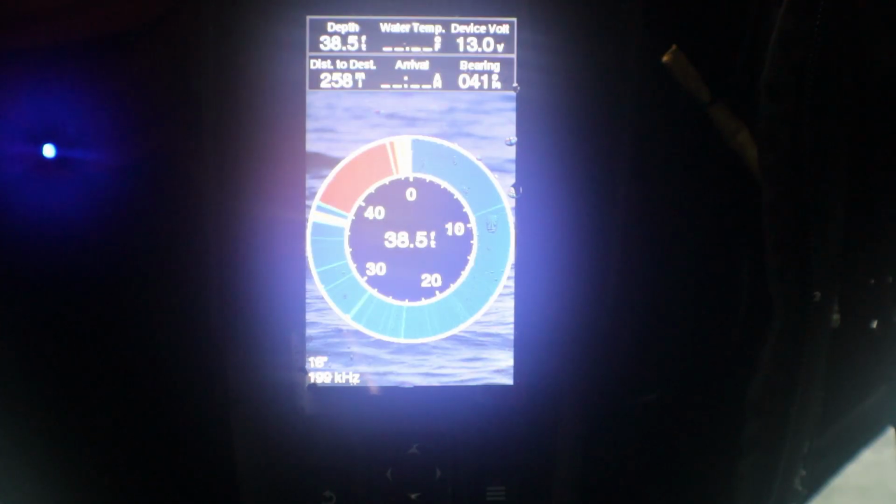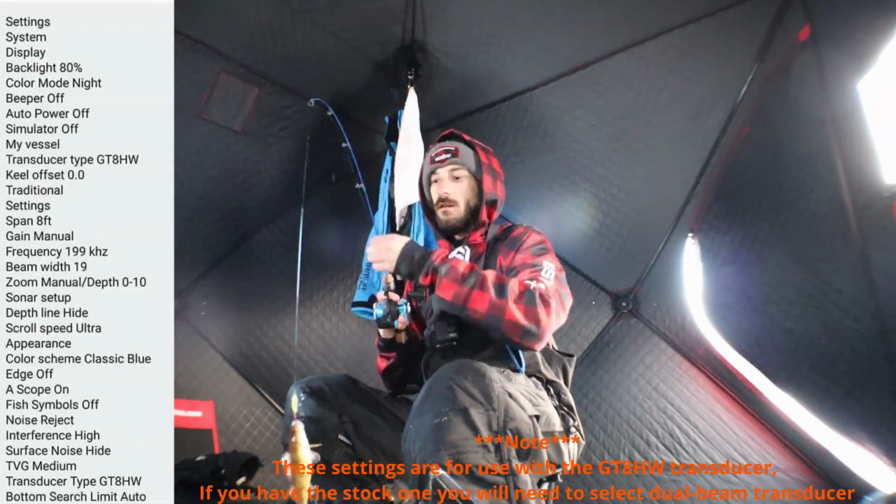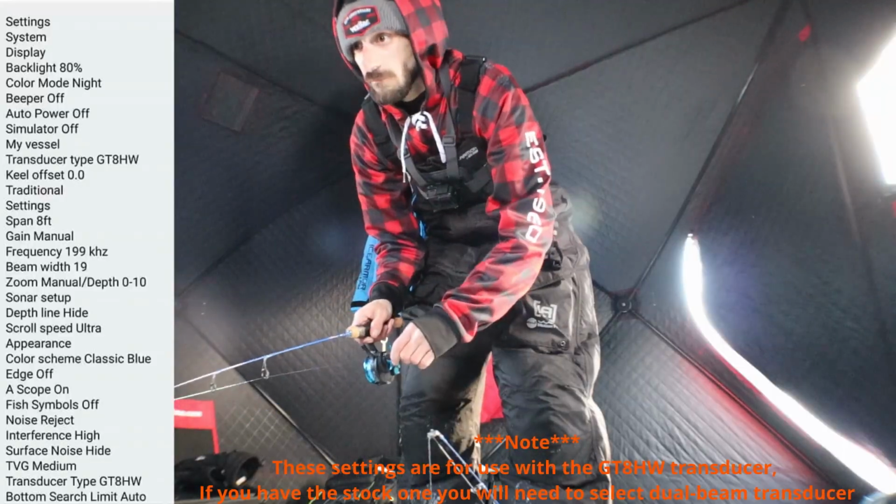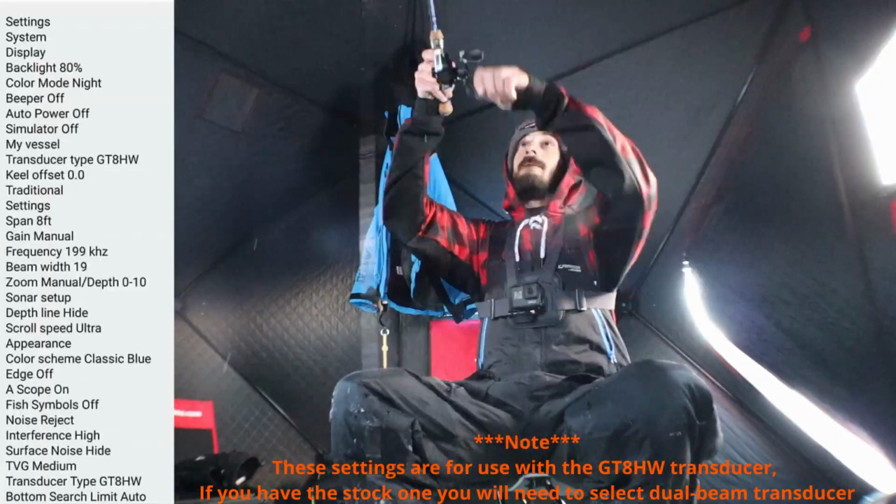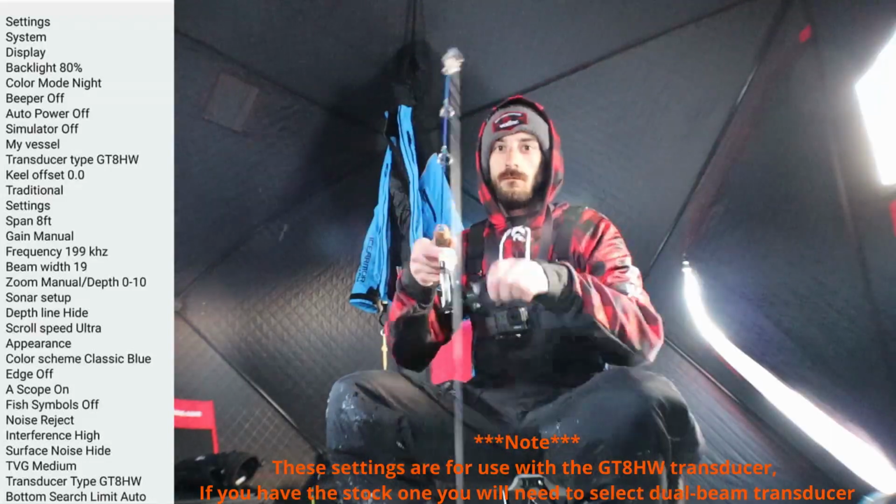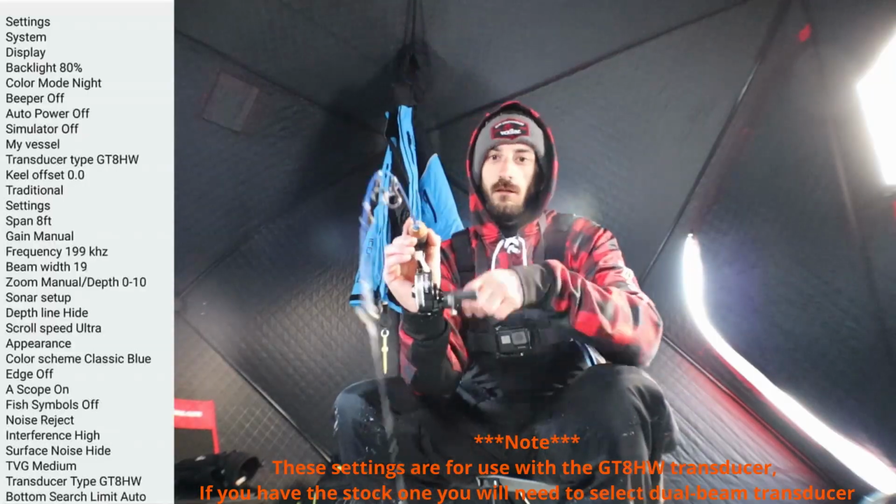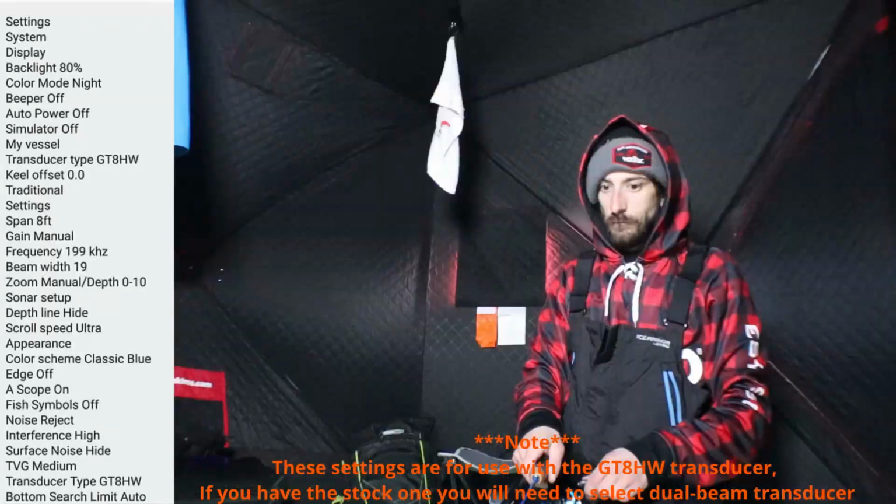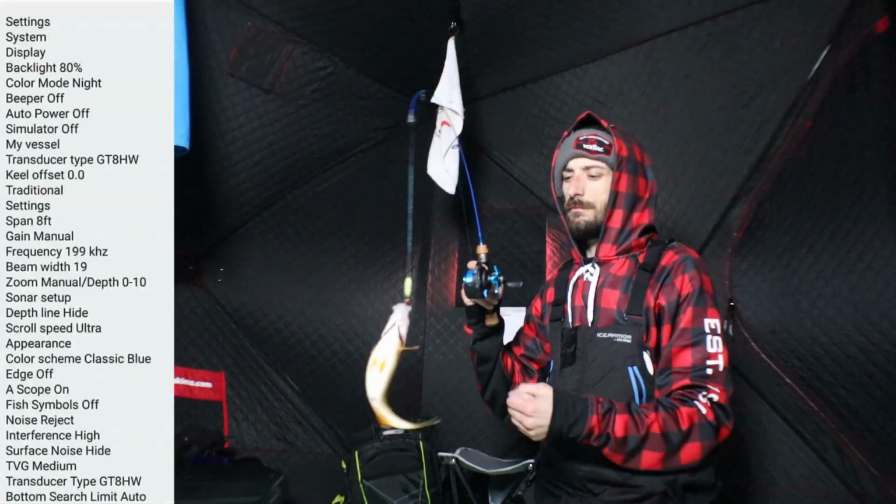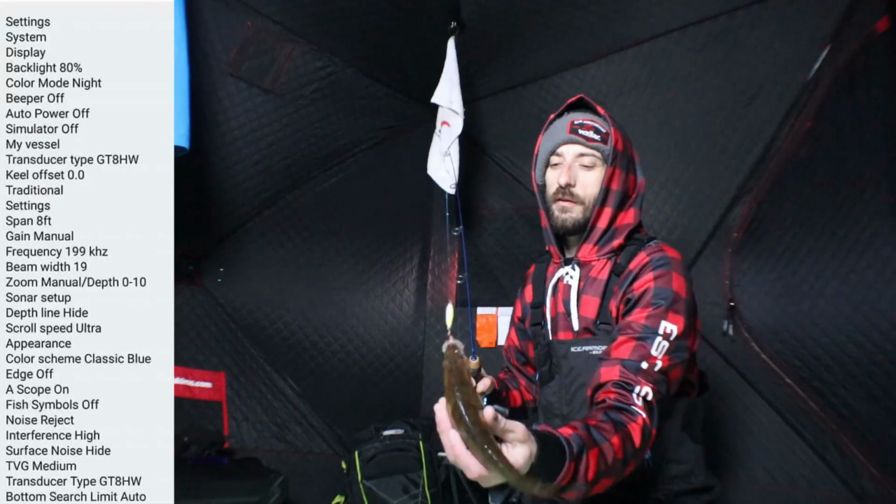You want to look for yellow, and see, now that's a fish right there, right off the bottom. Jumbo spiny ray. That's what we're going for.